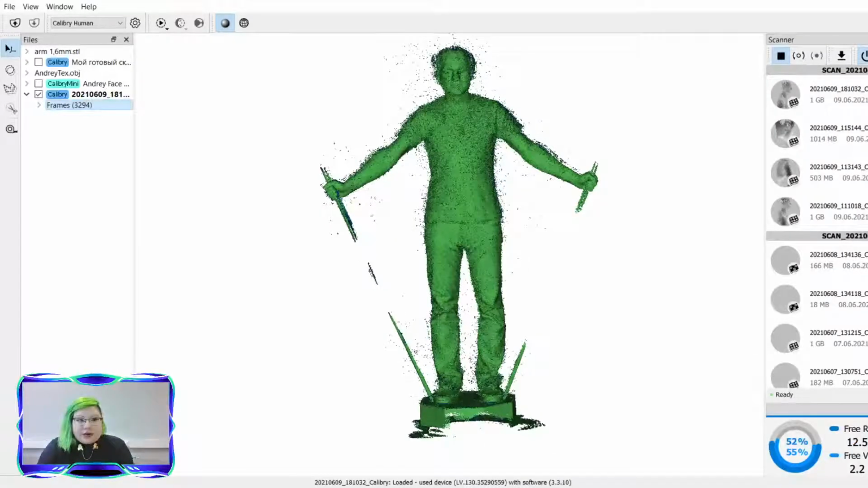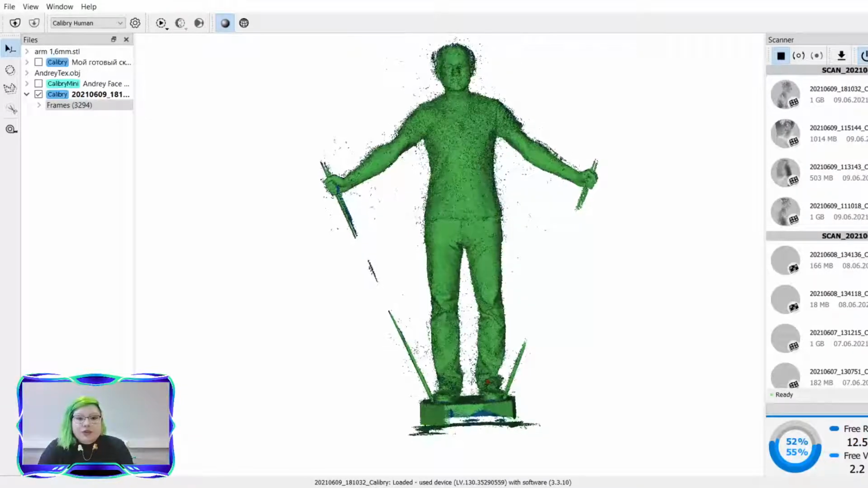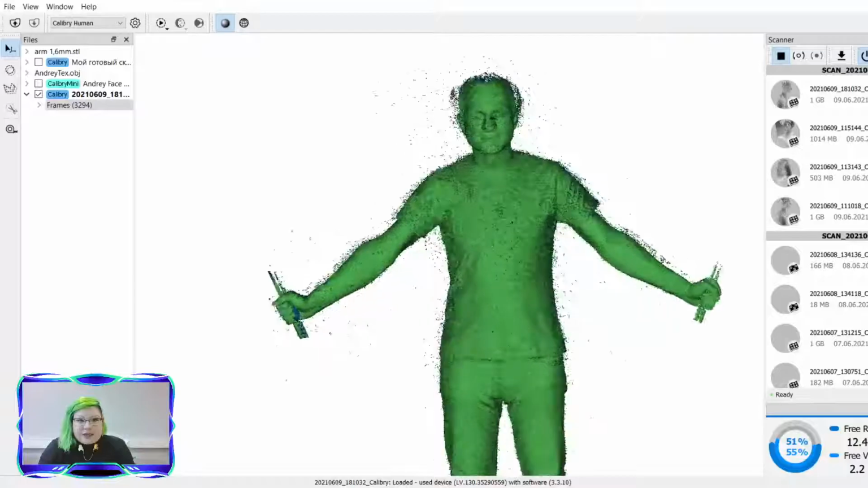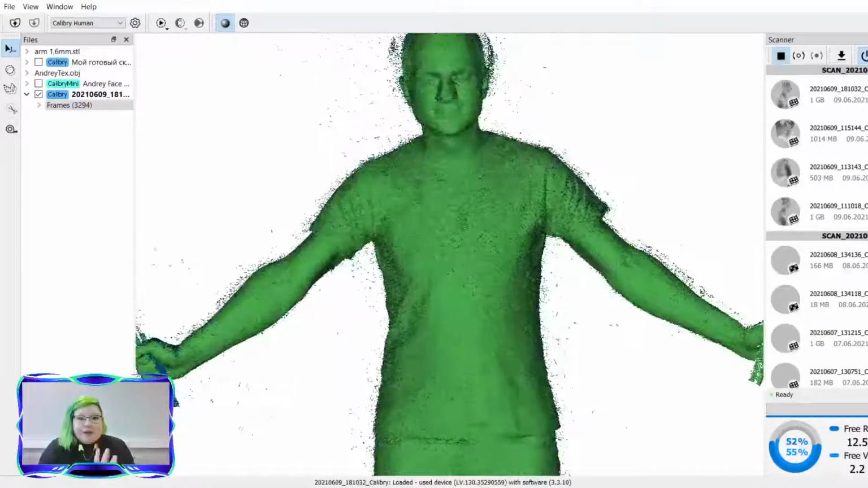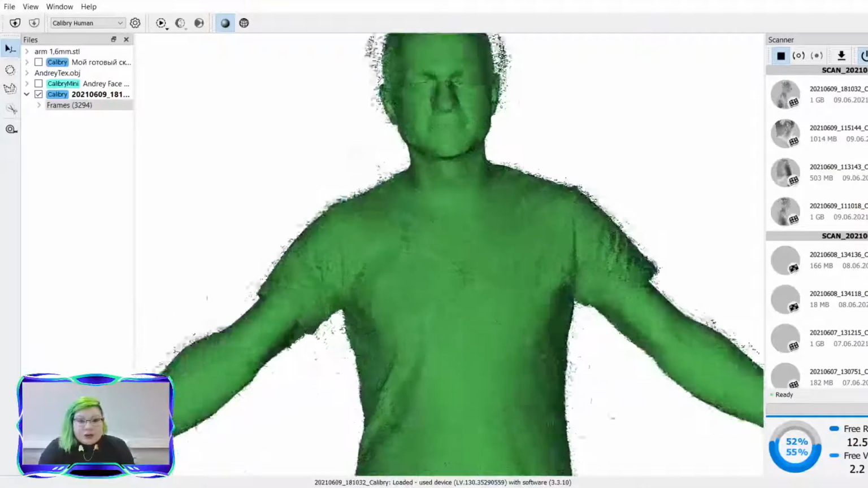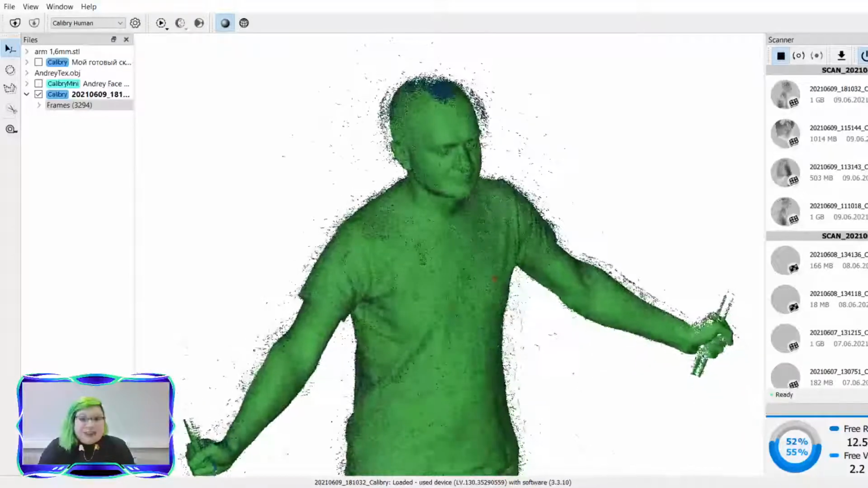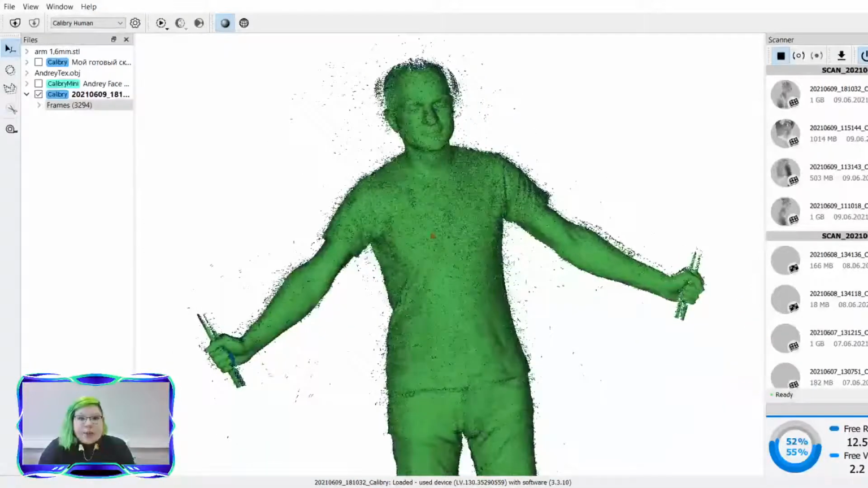We can cut the additional geometry we don't need from the frames, and we can also cut that from our finalized mesh. I can use any of our cutting tools to cut off the sticks that Andre was holding, and the turntable can easily be cut. As you can see, this is still the preliminary point cloud. We have not created the finalized mesh, but you can see it is quite thick. There are quite a lot of dots, so it's definitely enough data for us to create a good mesh.